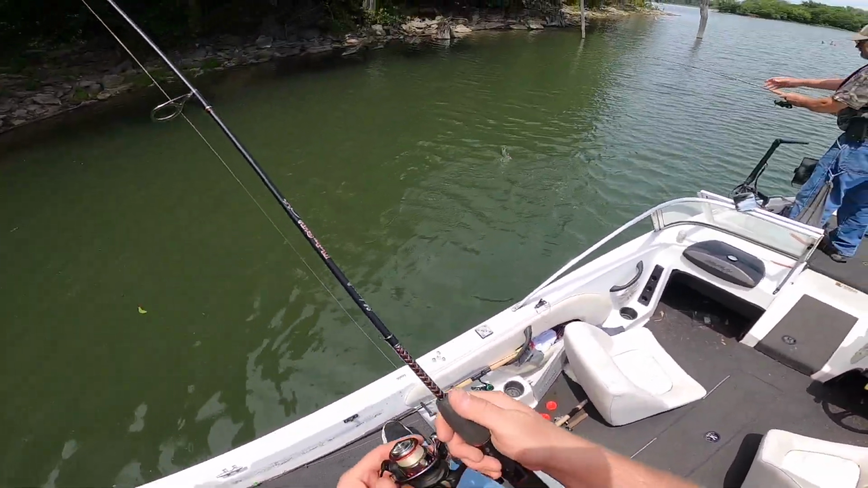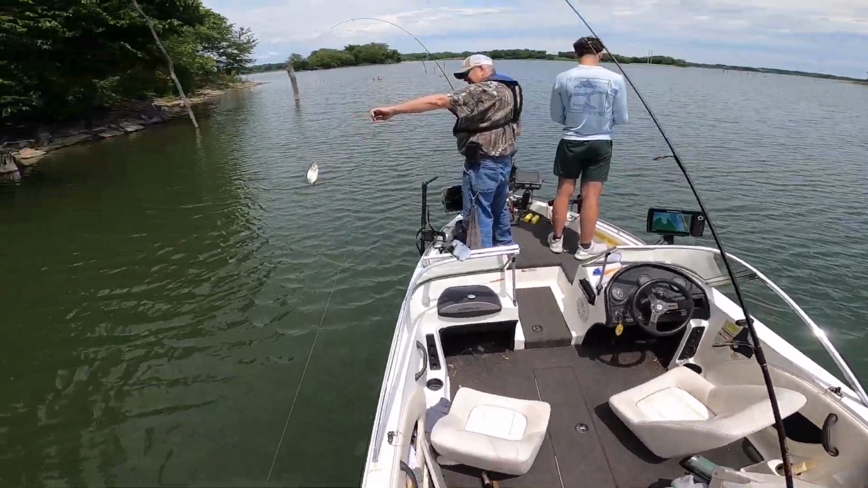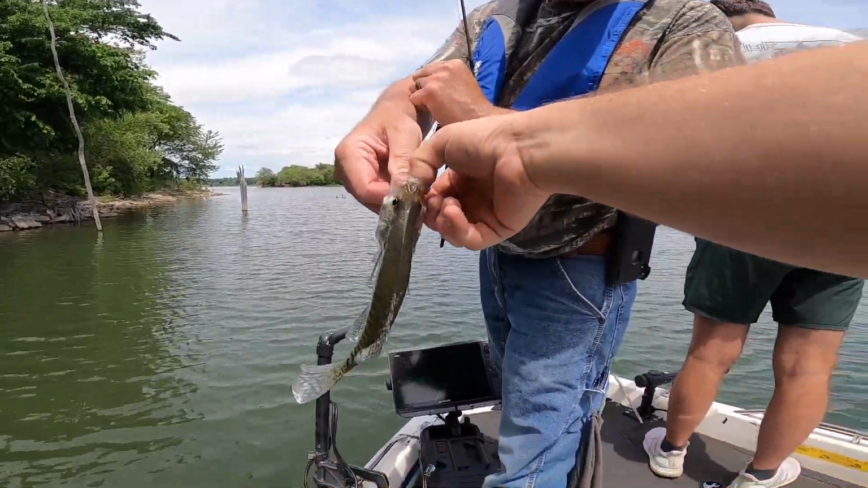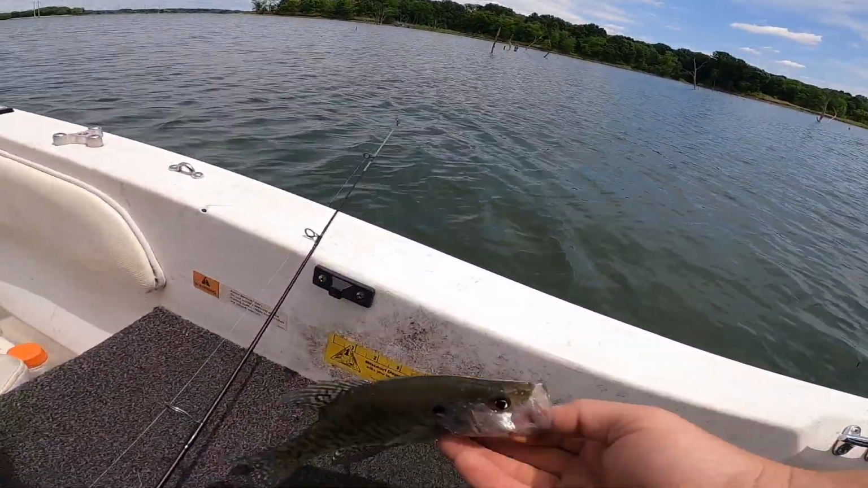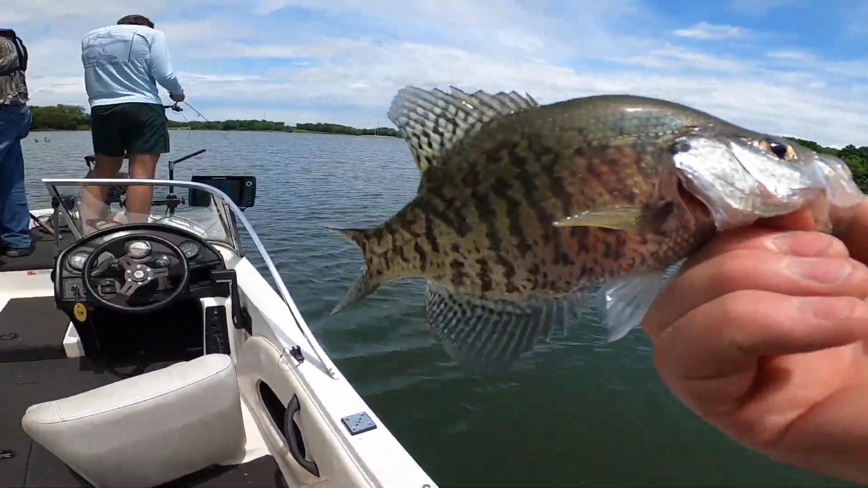Oh yeah, that's not a bad fish. That one's probably worth keeping. It's a smaller one, like an 8 3/4. A giant, but he was hungry. Let's see. He's 8 3/4, I bet you. 8 1/2.